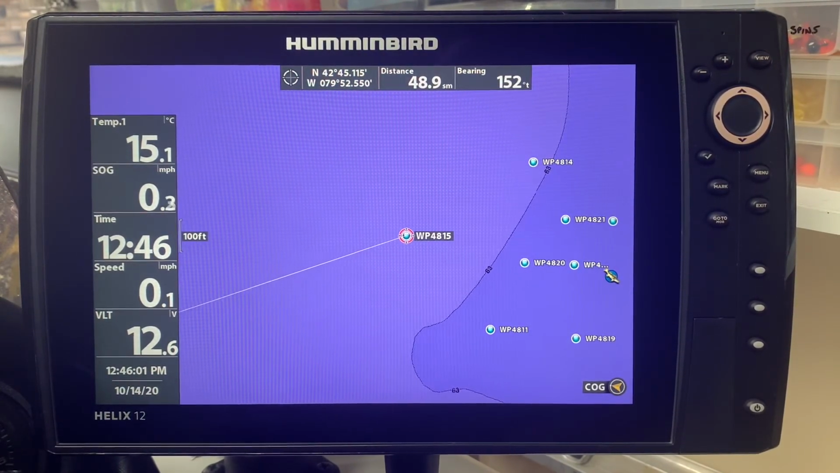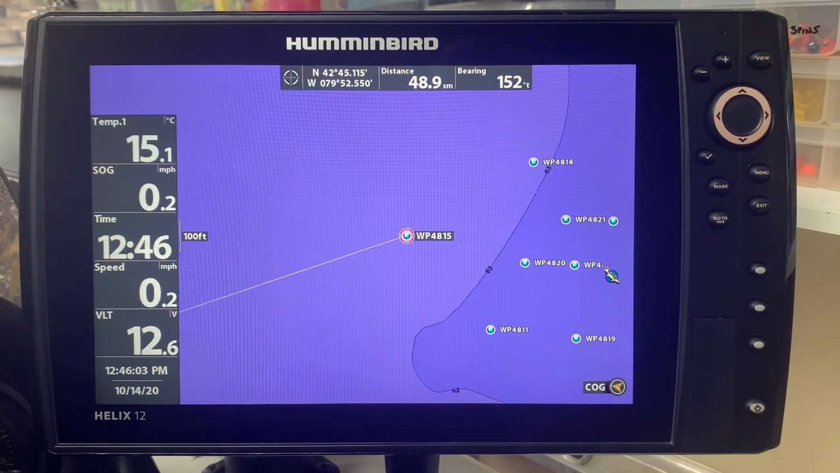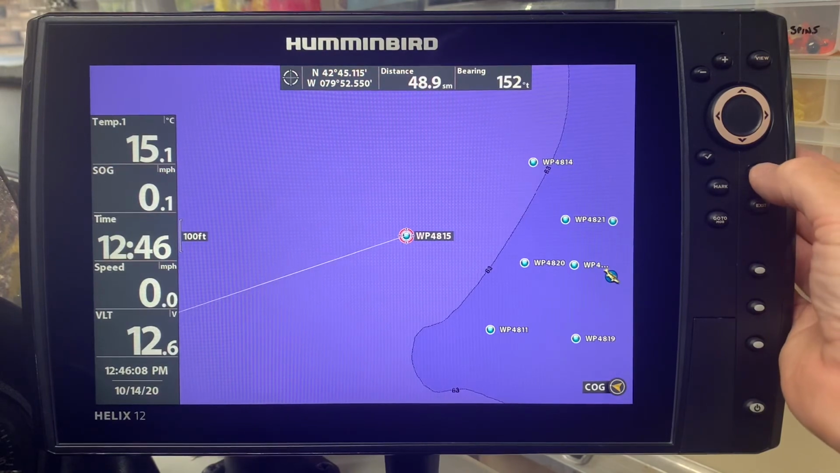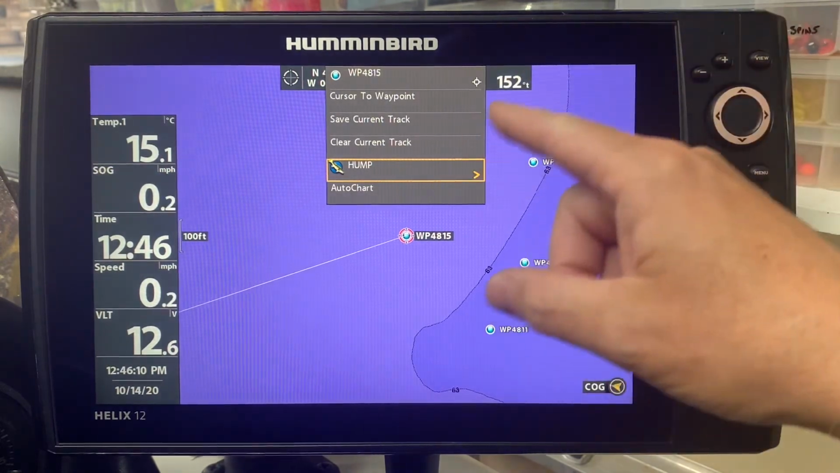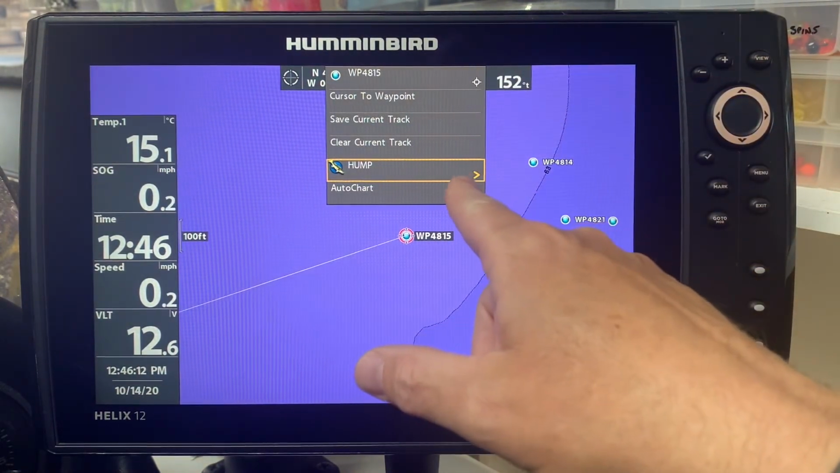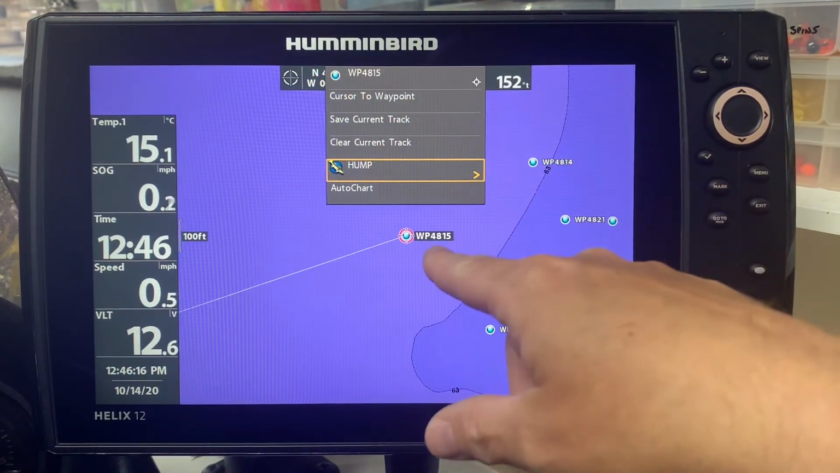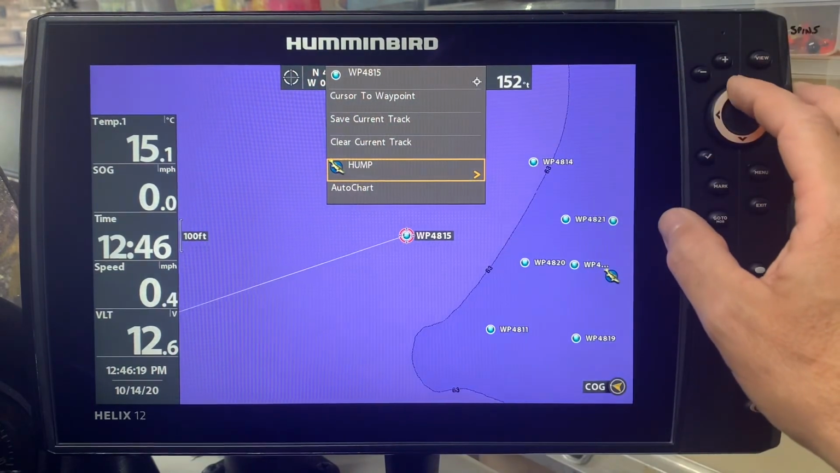So even though it's not the closest waypoint, I can now go in and do exactly what I did in the previous video. Now I'm going to hit the menu button, and you can see that it's showing the hump that I marked over here earlier, but I don't want to change that because I'm happy with that. The waypoint number is 4815.